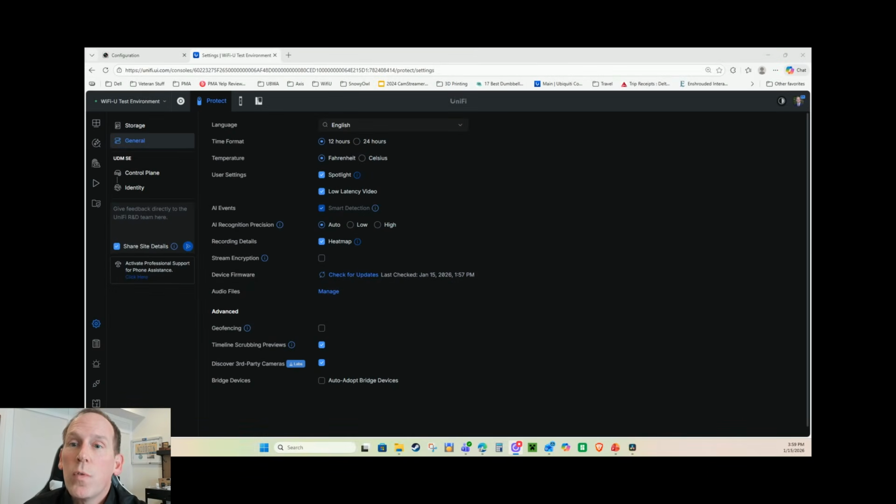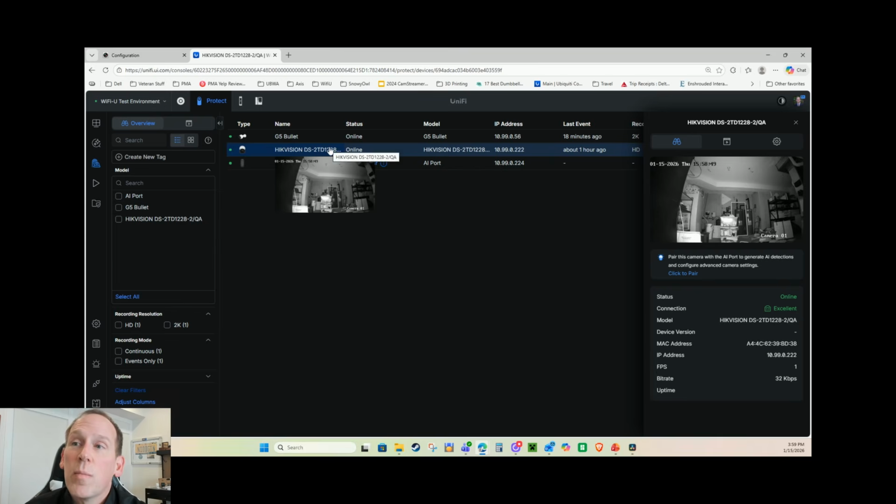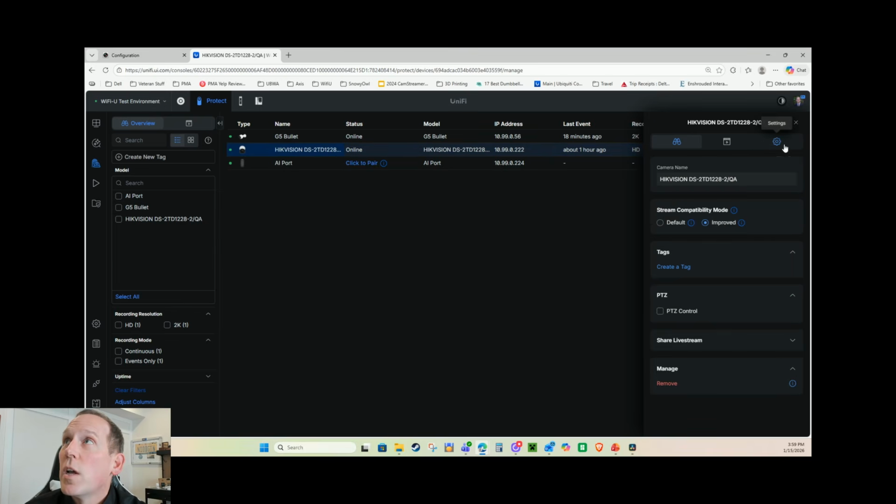All right, once you have logged in to UniFi Protect, you will go down here to settings, and then you will go over here and you'll say discover third-party cameras, and you check that box. And as long as a third-party camera is broadcasting and it is ONVIF compliant, it is going to appear for adoption. And you can see here the Hikvision camera has in fact been adopted. What will happen is you will see this camera appear, you'll see adopt, you'll click on it, you'll use that ONVIF login and password.